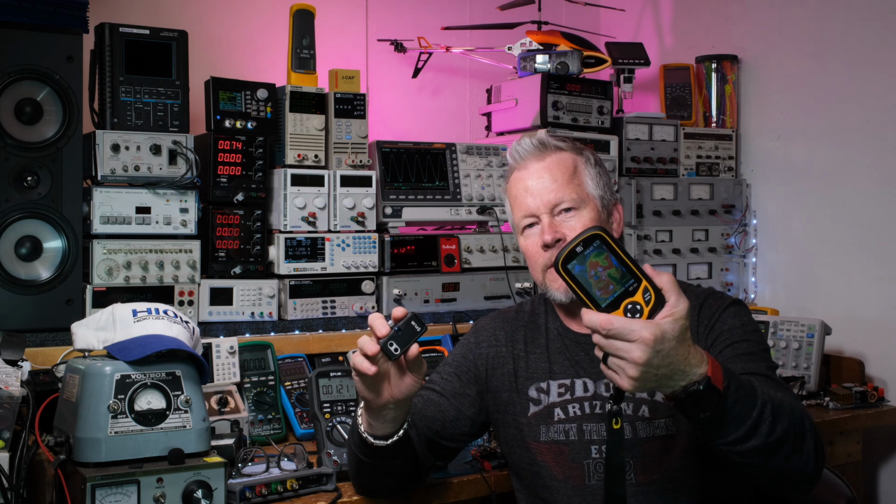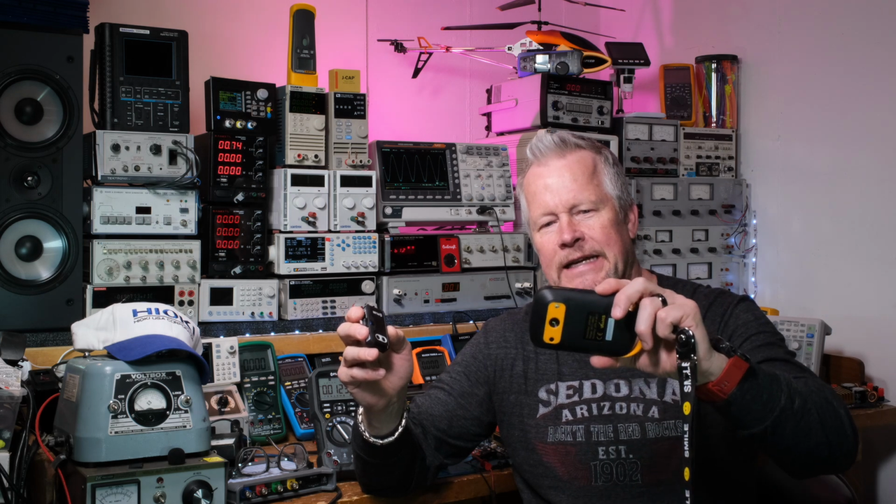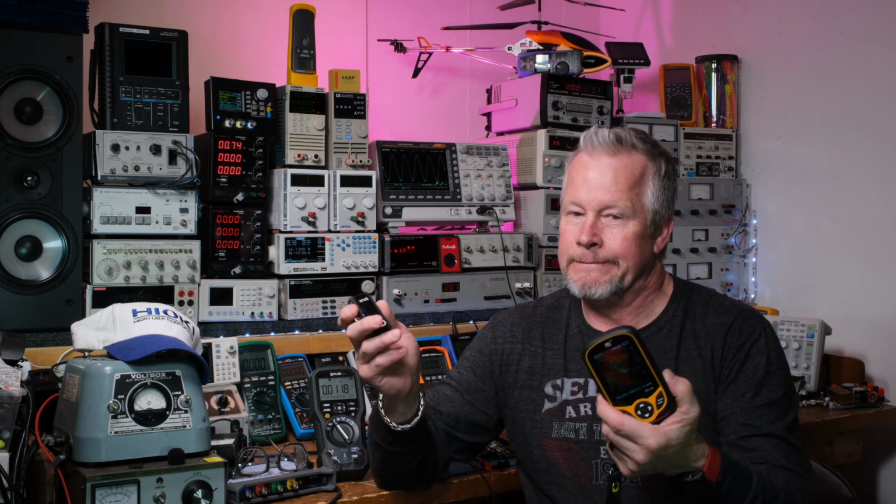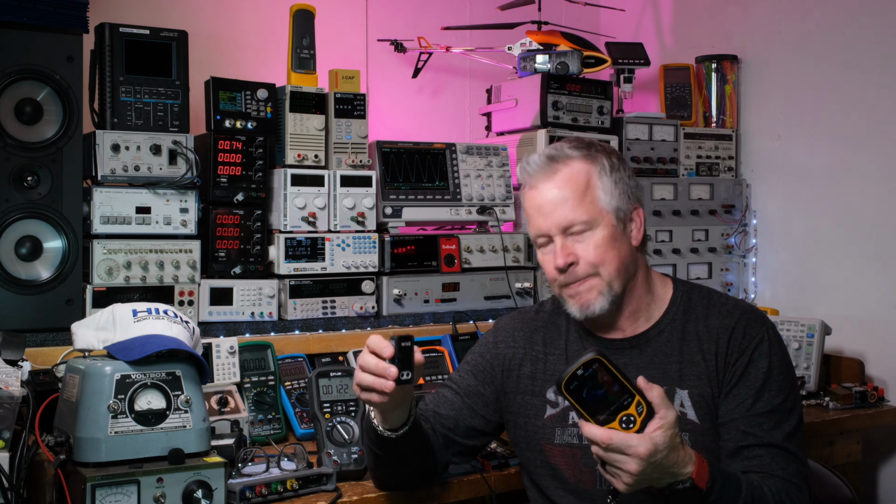This one just does photos. But it's $50 less, has almost double the thermal resolution as this one. So this one might be better for circuit boards, for just taking images of your components. And the new version of this one with a higher resolution, that could even be better. That's around $500, I believe. So anyway, there you go. Let me know what you guys think.